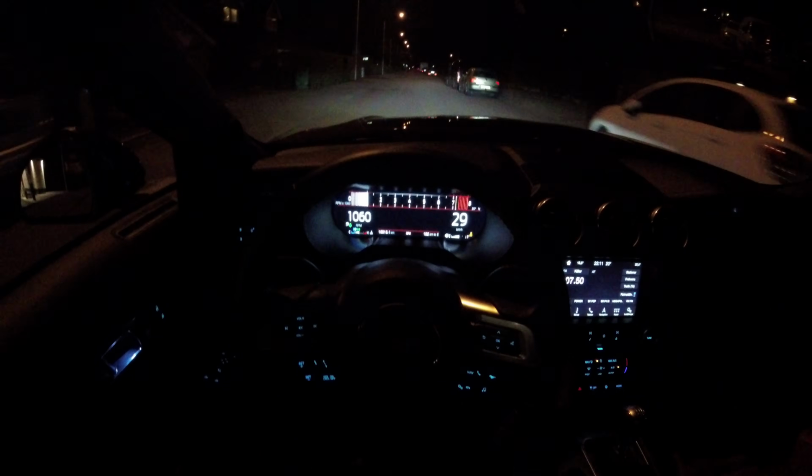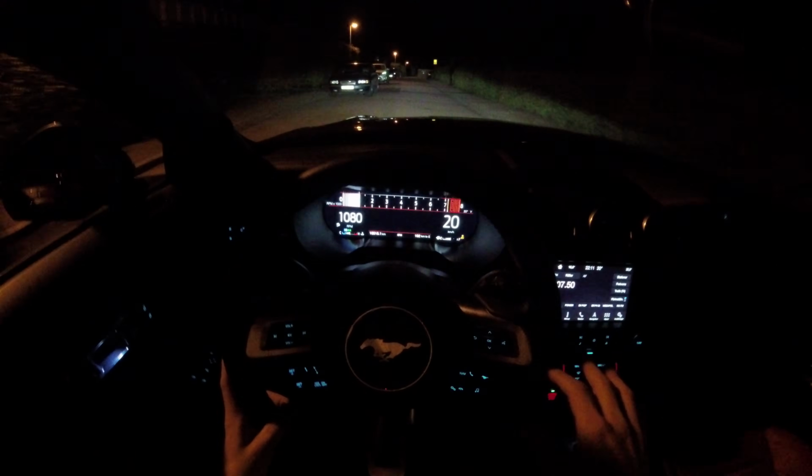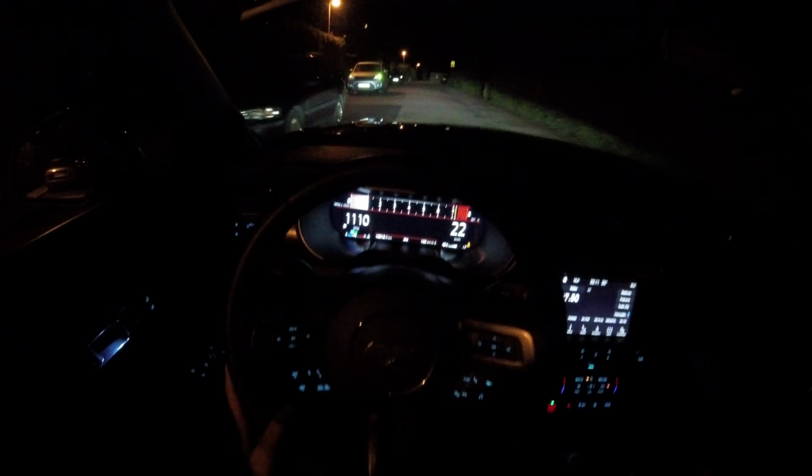And all the weak points of the Ford Mustang have been improved, so I think it's never been this good and solid. The new entertainment system, the new digital display, everything just works out really good if you compare it to the other Mustang.